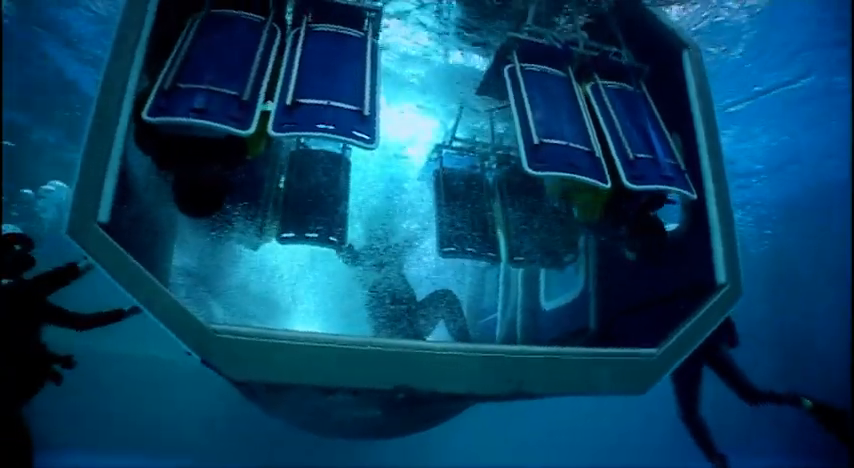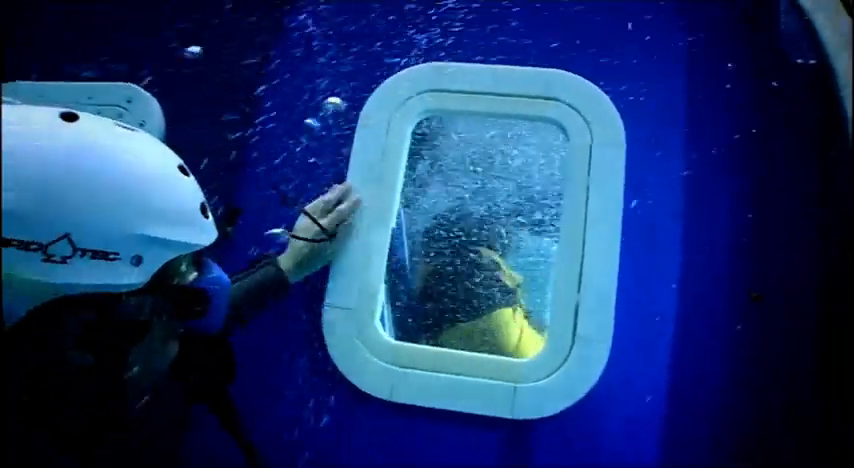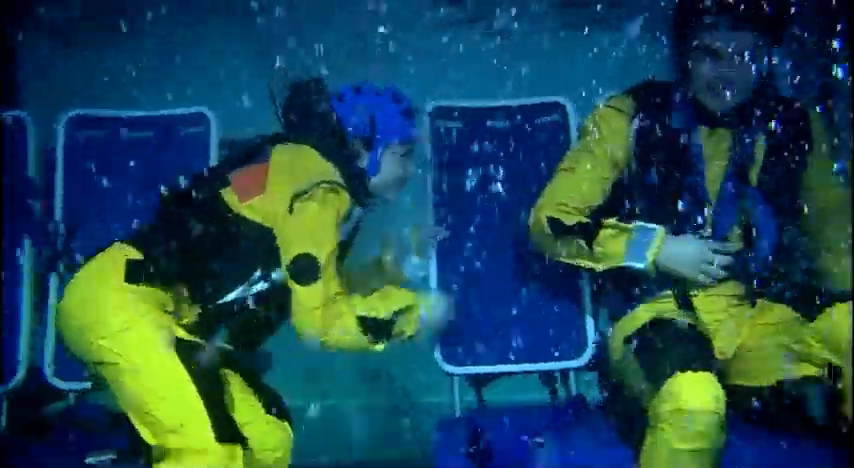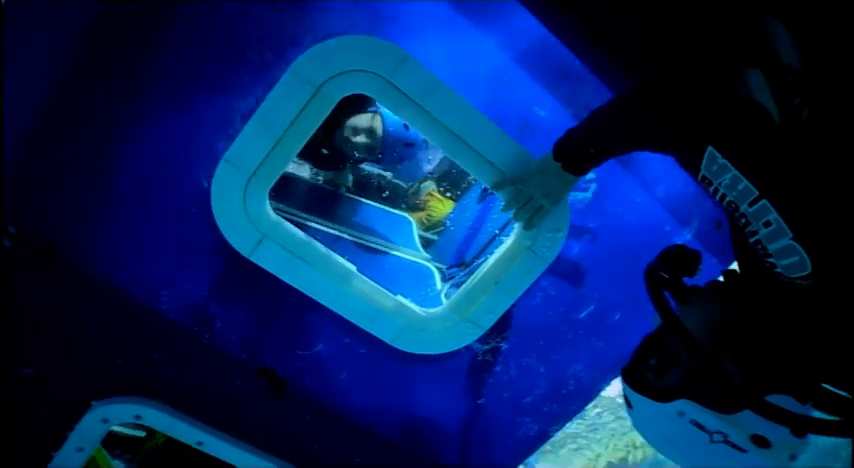The completely 180 degrees upside down is very disorientating. Even when you know what's going to happen, we know we're going to go completely upside down. Suddenly all this water rushing around your feet, and then seconds later you are underwater. You've still got to remember the rotor blades will still be spinning, as well as what window you're supposed to be going out of, how to get out of the window, and when you do get out, what you're supposed to be doing when you're outside.